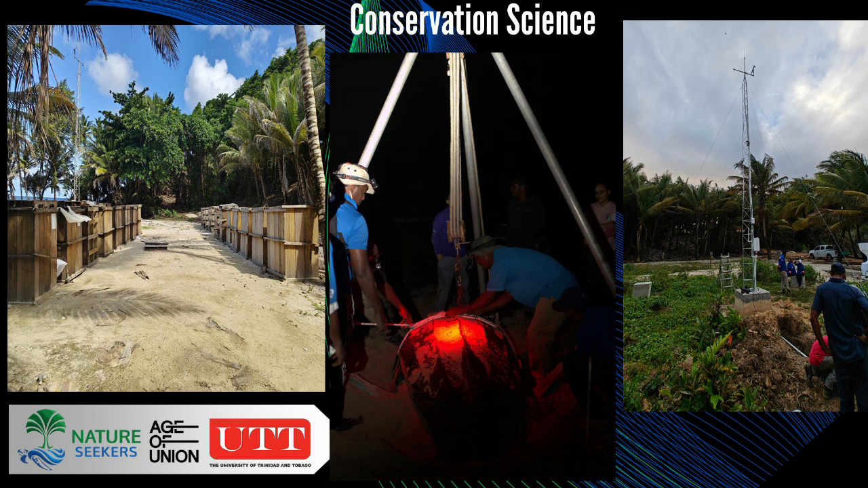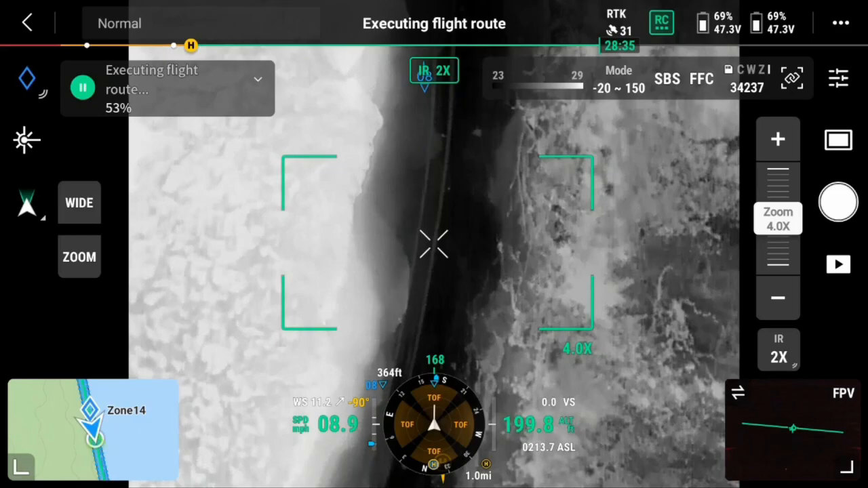We have an extensive sea turtle weighing program where we weigh a number of turtles throughout the season to get an idea of fitness and reproductive health, and compare that to the number of eggs they output. Most recently, we started looking at weather data, or meteorological data, around the nesting site to see how that impacts anything from nesting to hatching success. So it's a whole lot of research and data collection going on around sea turtles at Matura. But I digress a little, so I'll get back to what we came to talk about today.